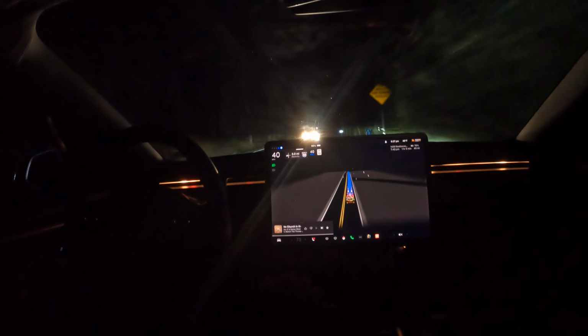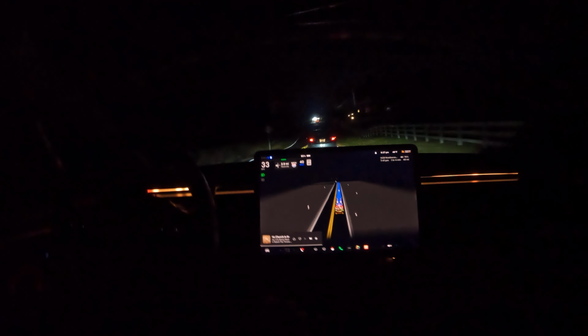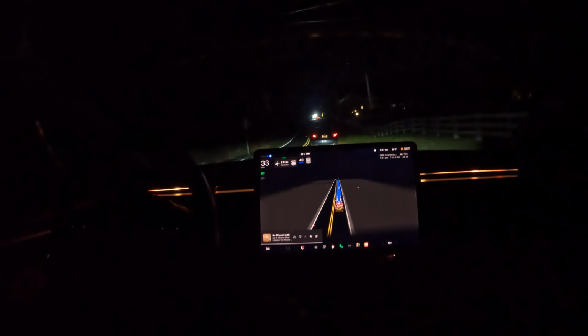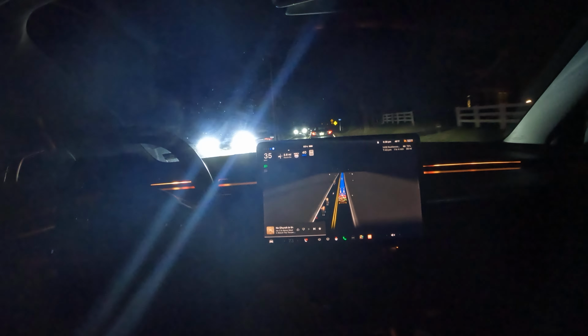Wow, this guy kind of slipped in front of me. Very sleek. But FSD did a nice job recognizing it and keeping a good distance. It's really cool the way it shows up as a reindeer. It's kind of like walking too. It's amazing how they go through with those animations.